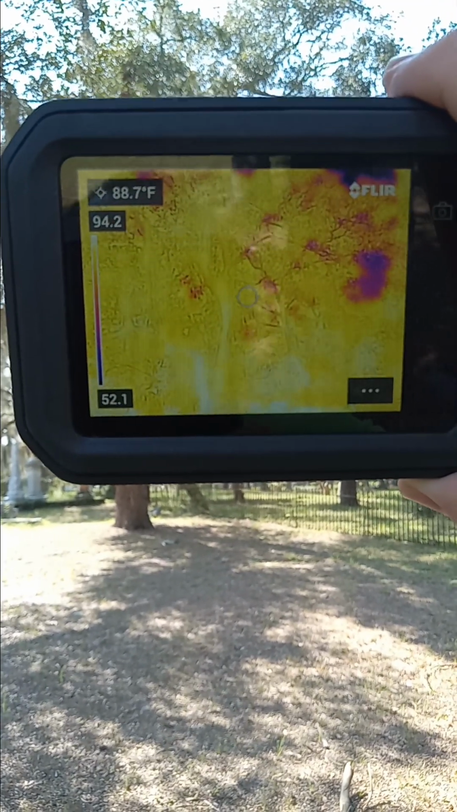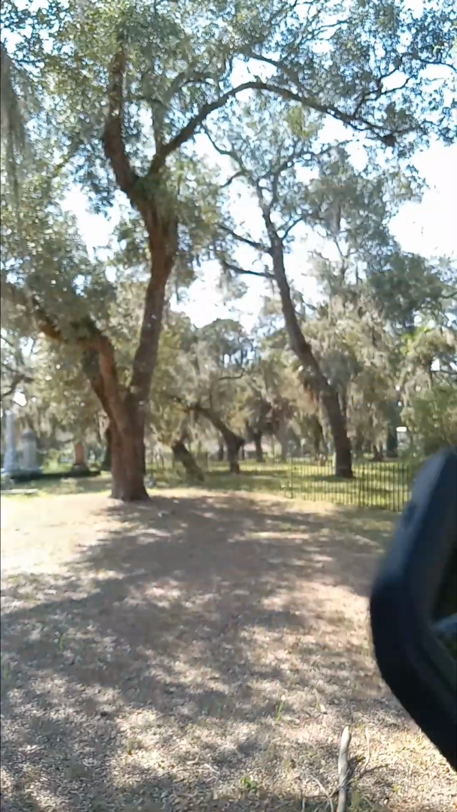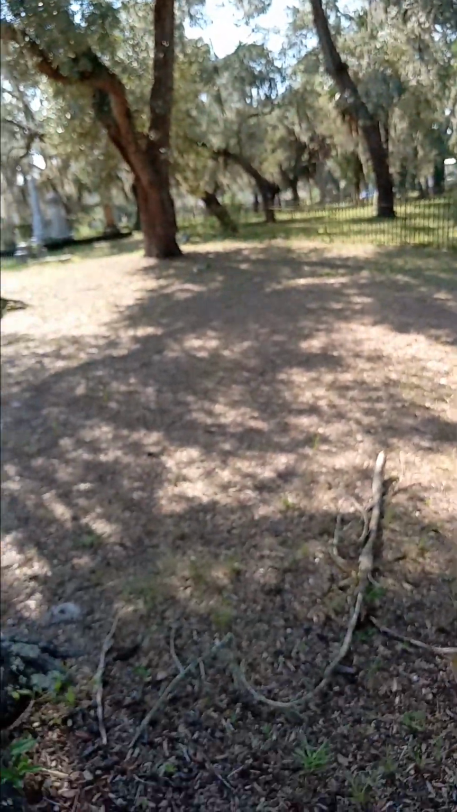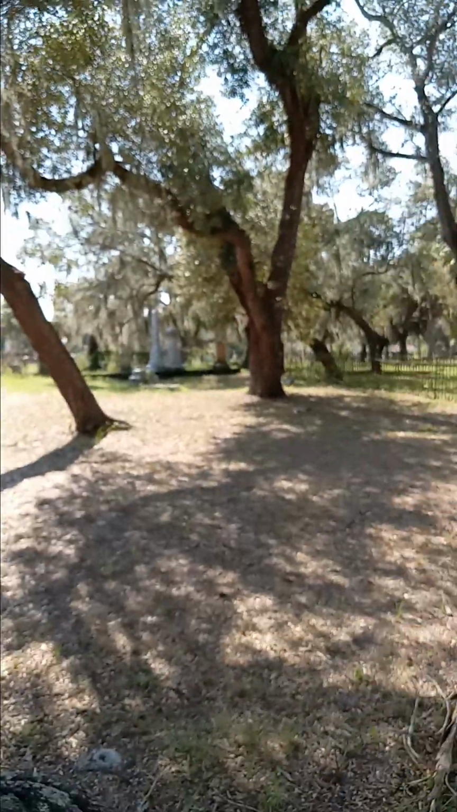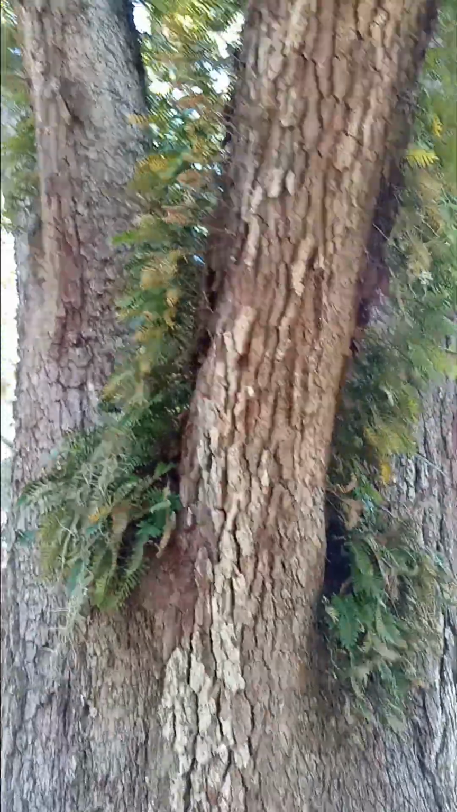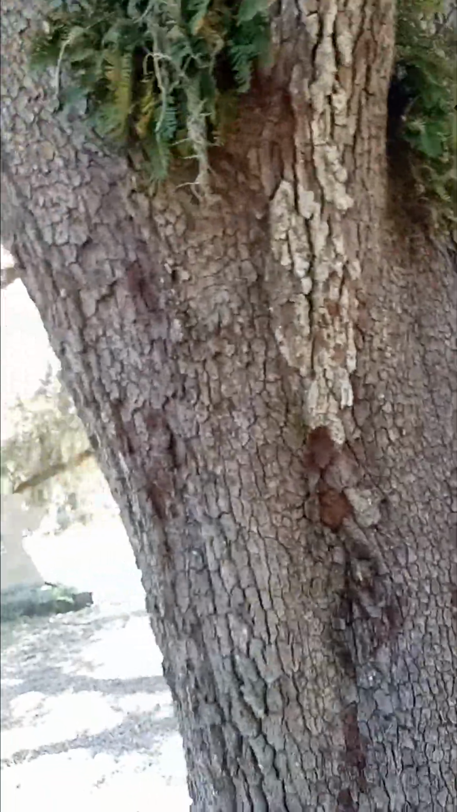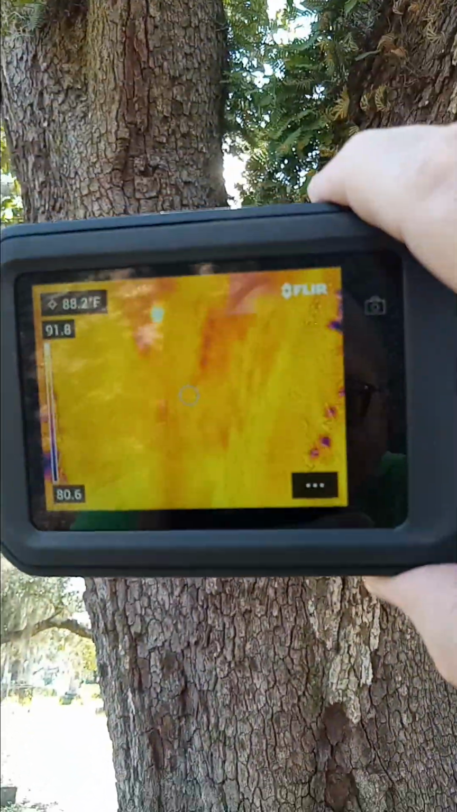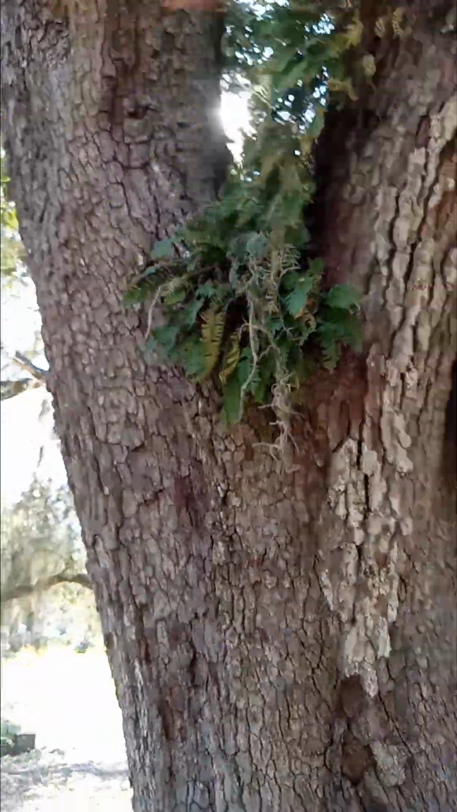All right. Arm's getting tired. Anyway, I haven't seen any shadows move from one perspective, standing in the one spot beside this big tree right here. And I can show you some of the stuff that's in trees, you know, greenery growing, moss or ferns growing.